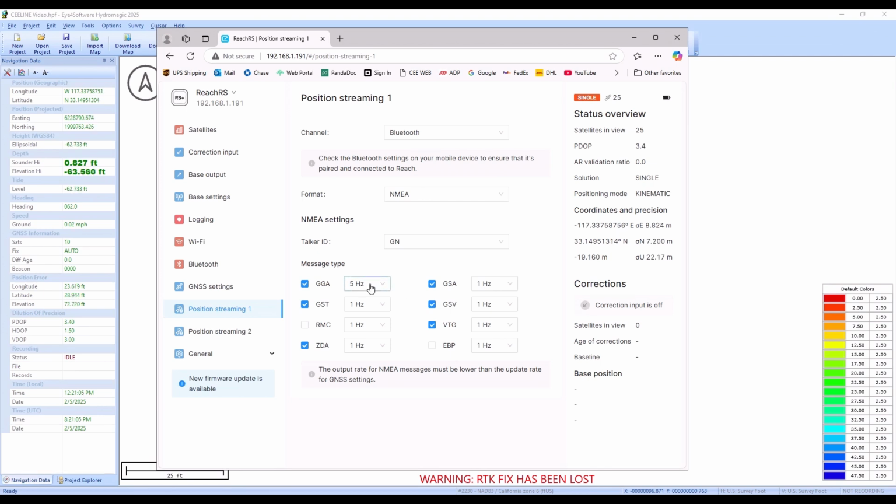We want to make sure our position output is fast enough, so we don't want to have it coming out at 0.1 Hertz. I mean, that would be ludicrous. In fact, Hydromagic probably wouldn't even register that as receiving position at a 10-second interval. So 5 Hertz is a good one. 1 Hertz is okay, a little bit slow, but better than nothing. And this particular receiver is not activated for position messages faster than 5 Hz. So this all looks good.